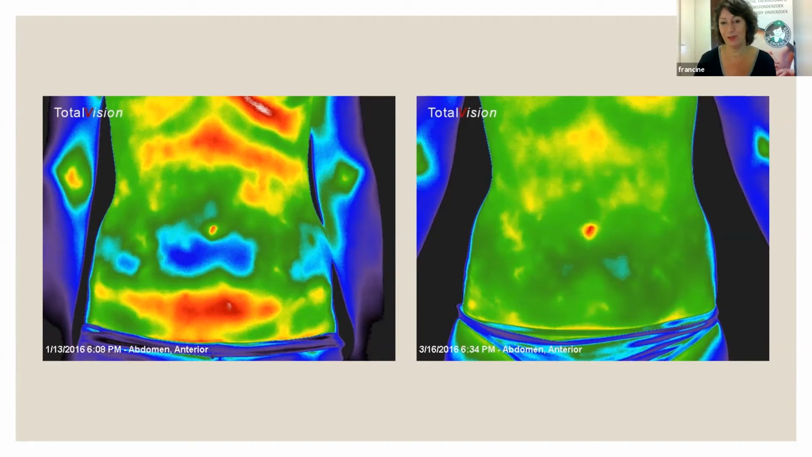Isn't this beautiful? So you see in the upper abdomen, that's the referral region of the large intestine. And you see there's inflammations going on, and also other patterns, and they're completely gone after 8 weeks.